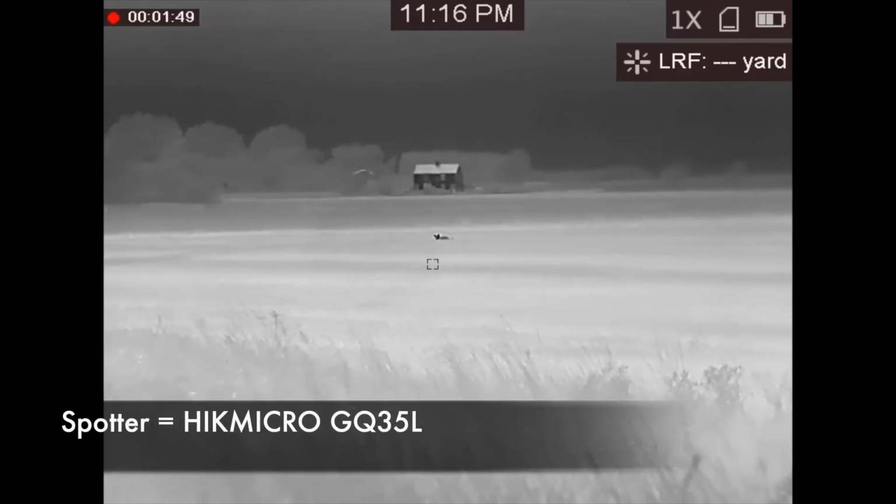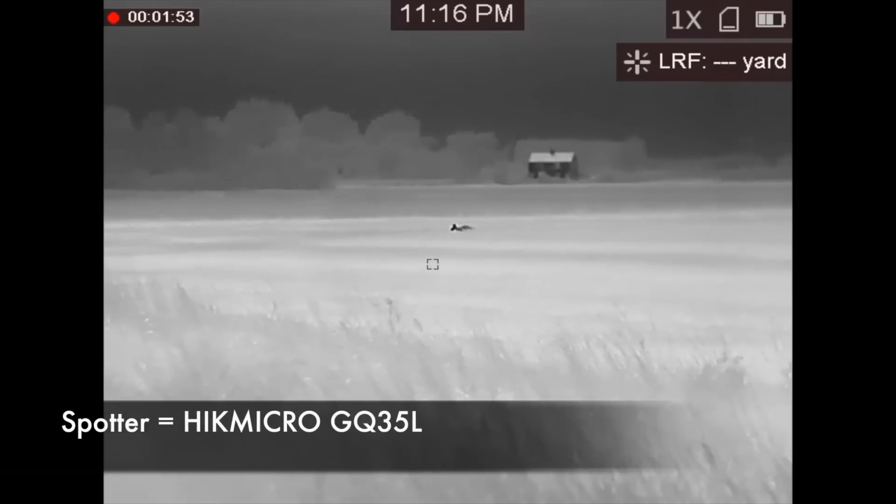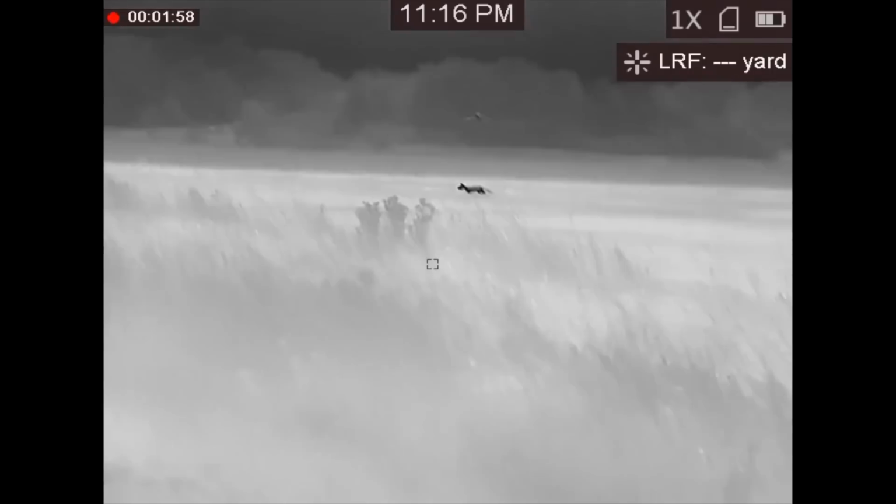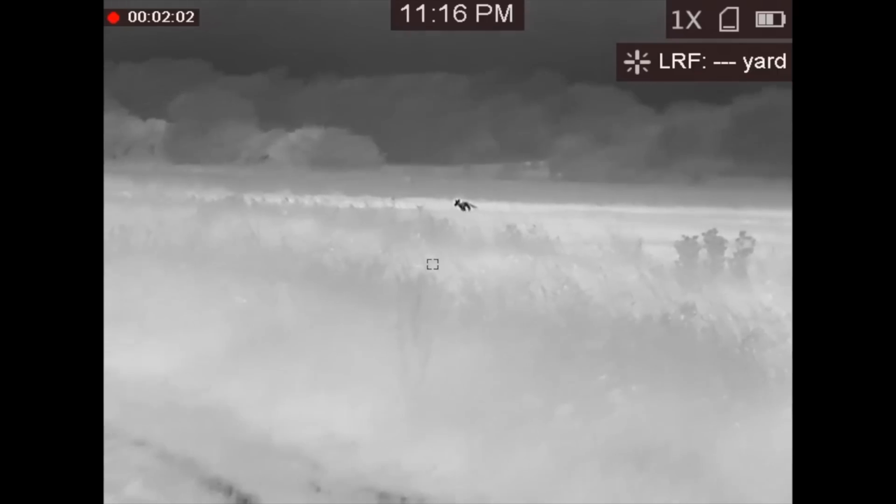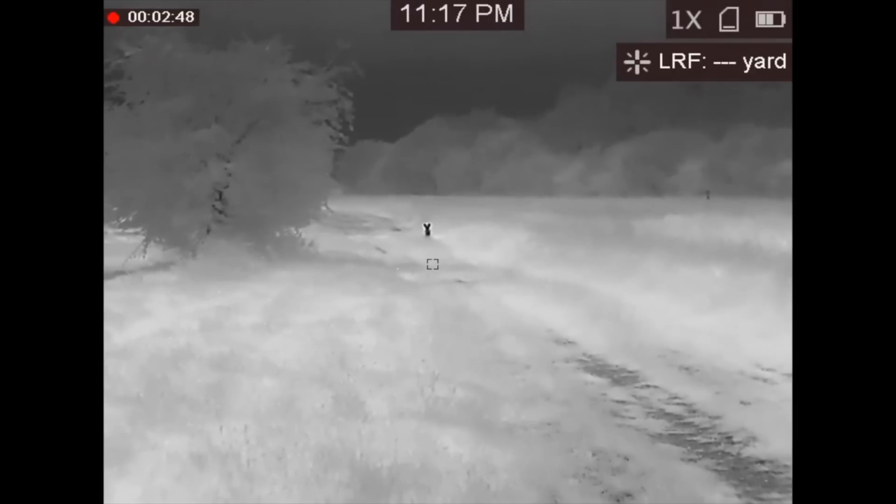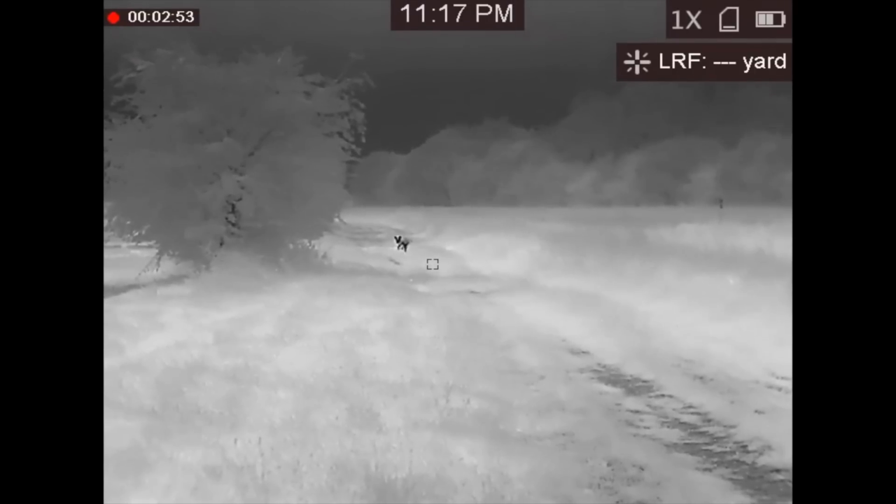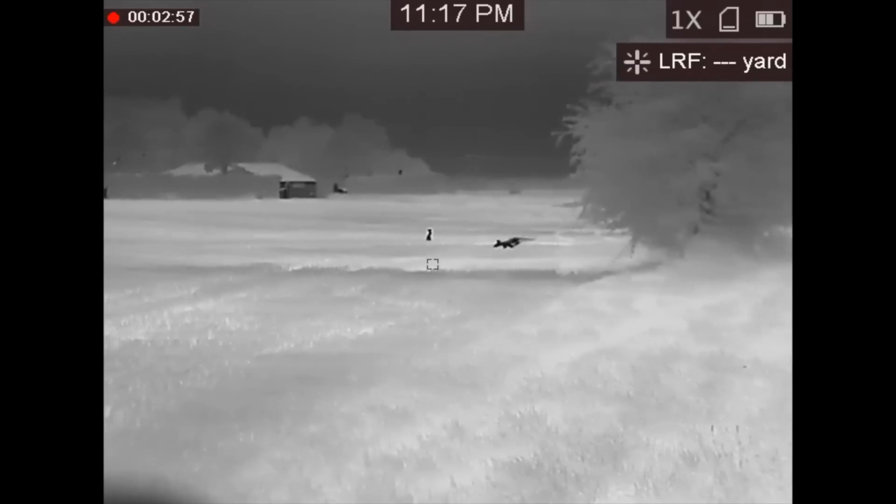Rick was able to film using the GQ35L spotter this fox come all the way in from the other side of the field and get hounded almost the entire way from that barn owl. So it made for some quite interesting footage. This one unfortunately came into around 120 yards, but as I clunked around trying to get used to using this Rekon tripod system, this one saw me and winded us at the same time because it came round on the wind and exited stage left.